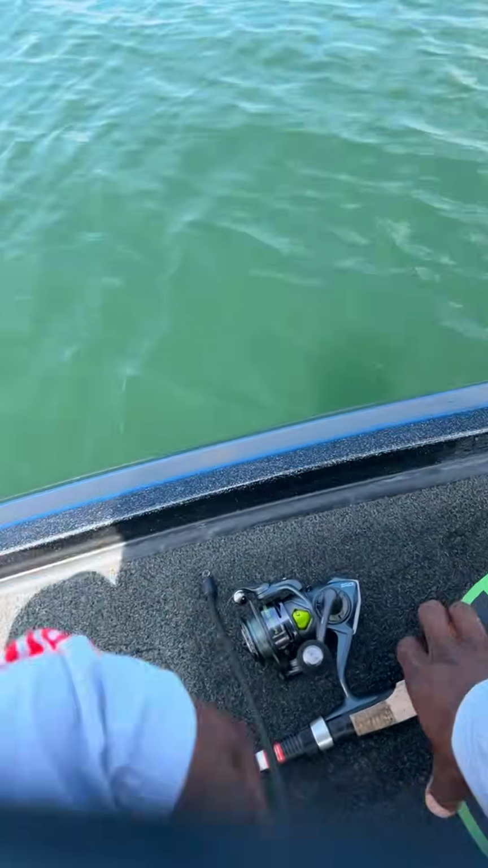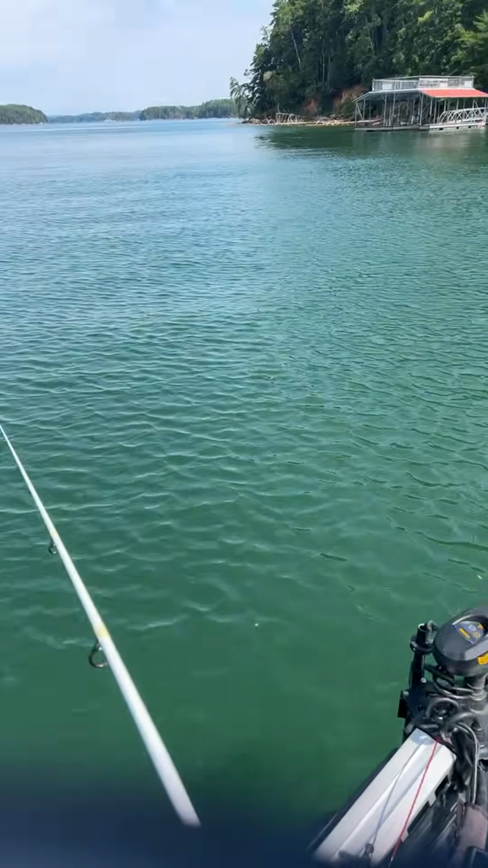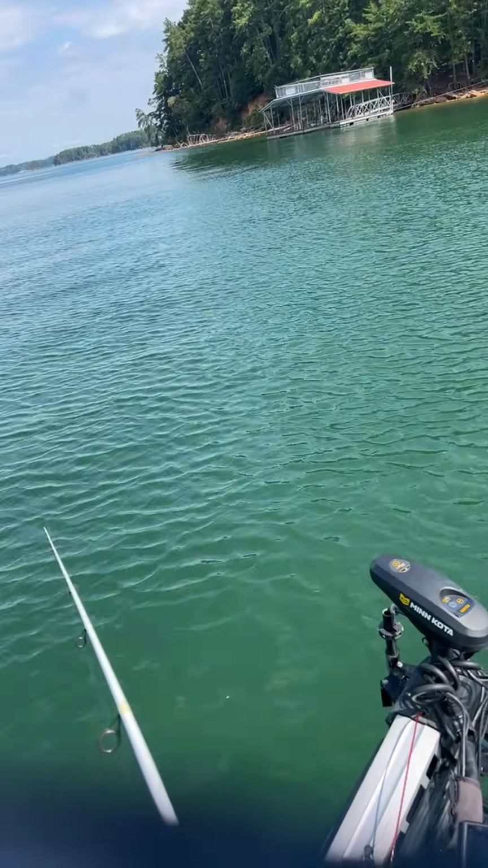Let's just take a quick peek over here by these docks real quick. See if we see something.